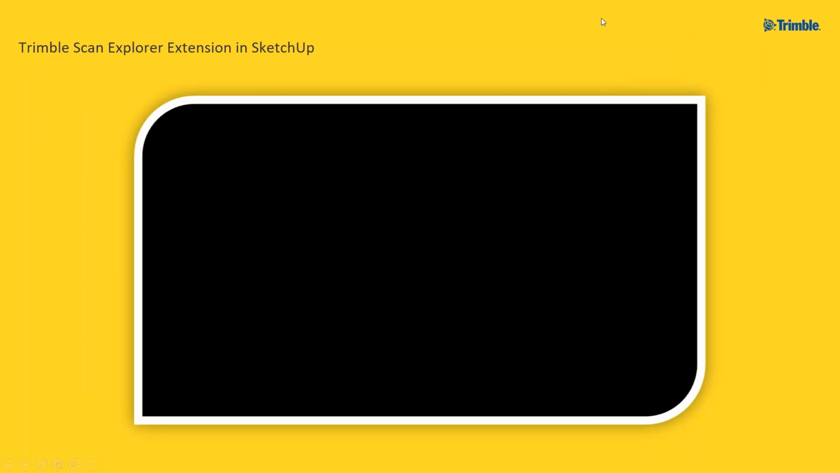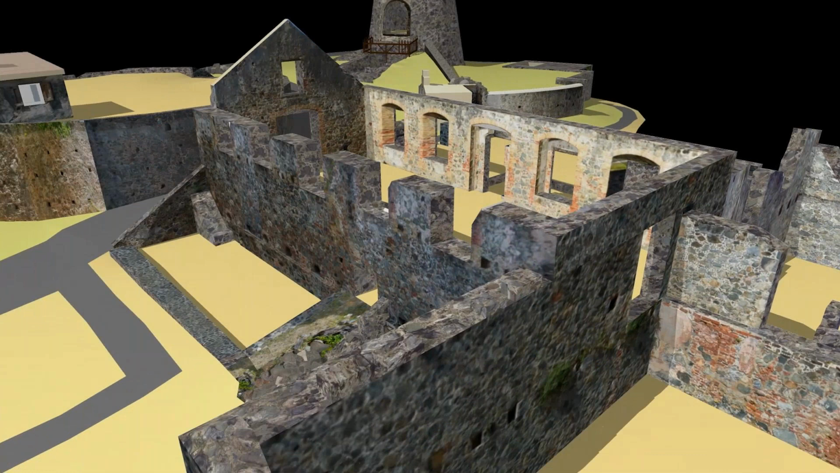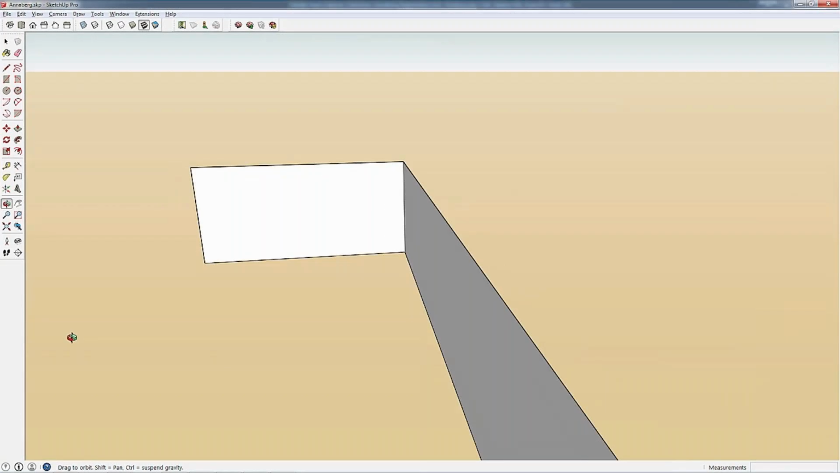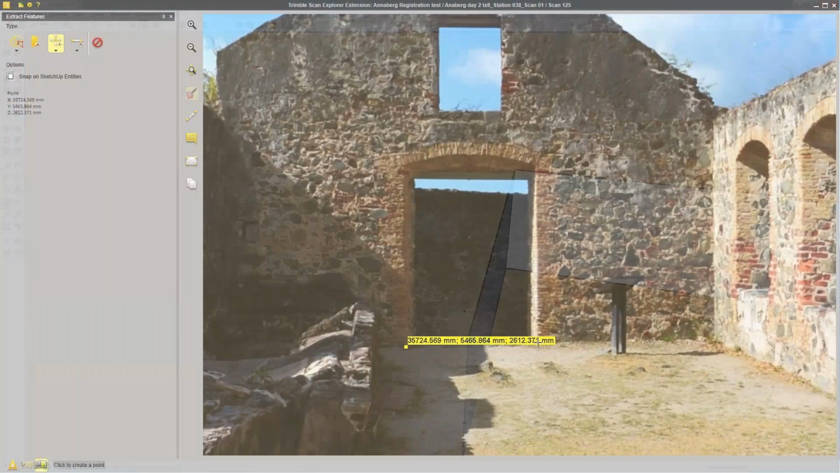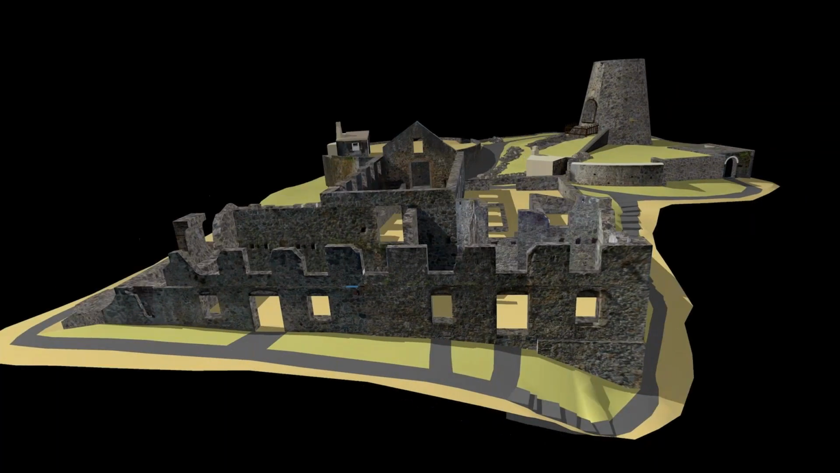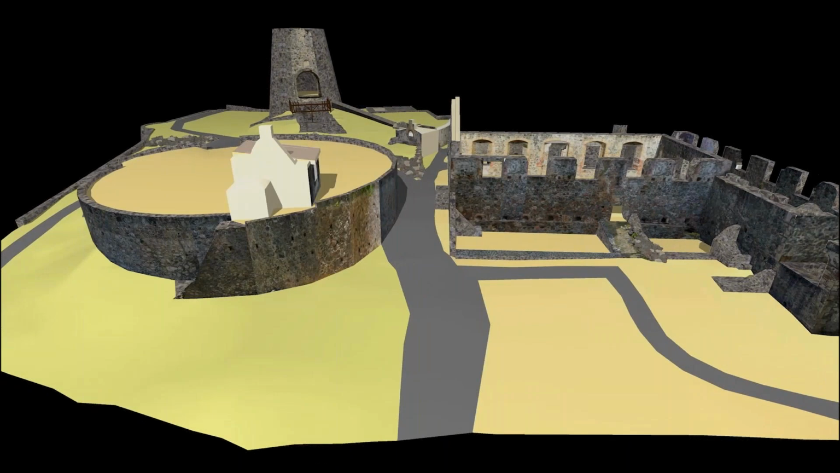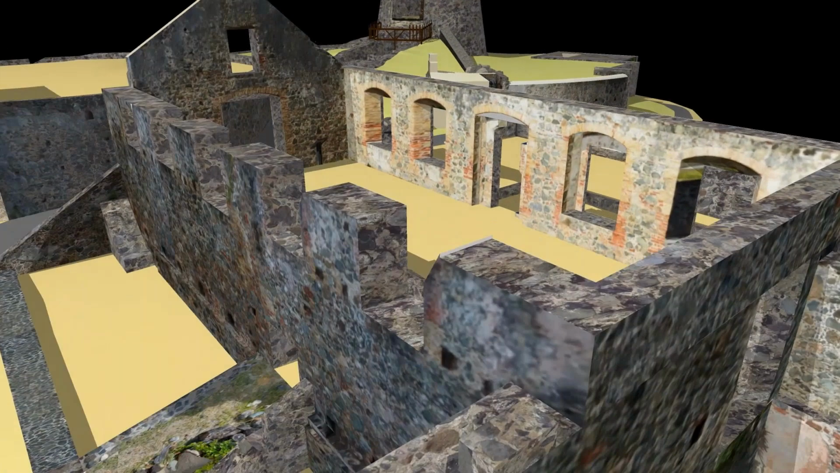Just a quick video to show you, if I can get my mouse to work, how scan data can be turned into SketchUp models. You can actually go in and pick points in the scan data in the Scan Explorer extension with SketchUp, and those points are carried into SketchUp itself. So you can see the points for the doorway he's mapping here show up, and then you can adjust the doorway to match the points that were measured from it. And this model itself was created directly from scan data inside SketchUp using the Trimble Scan Explorer extension, which Richard authored.